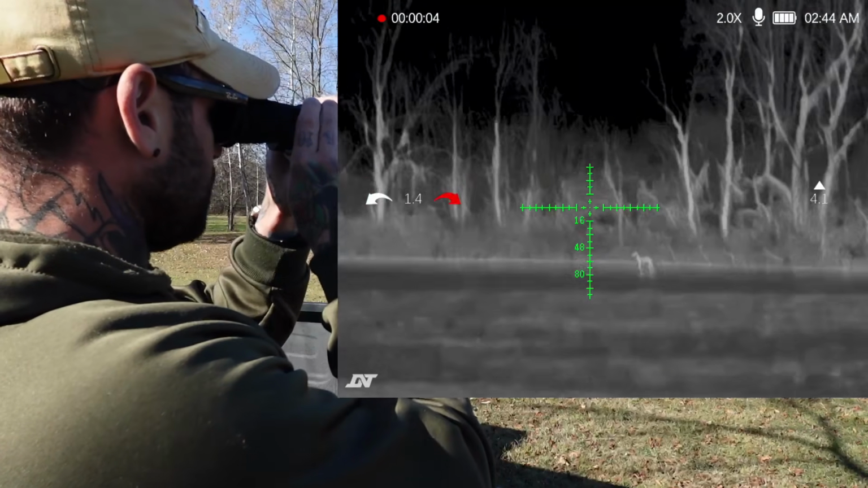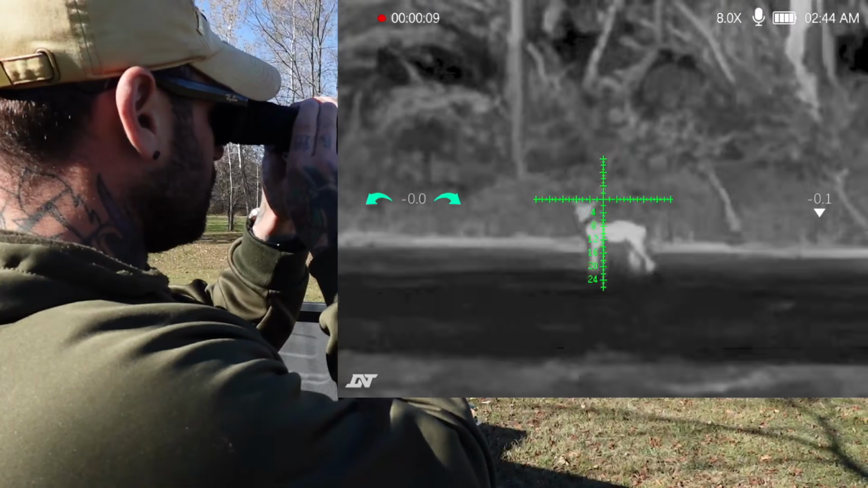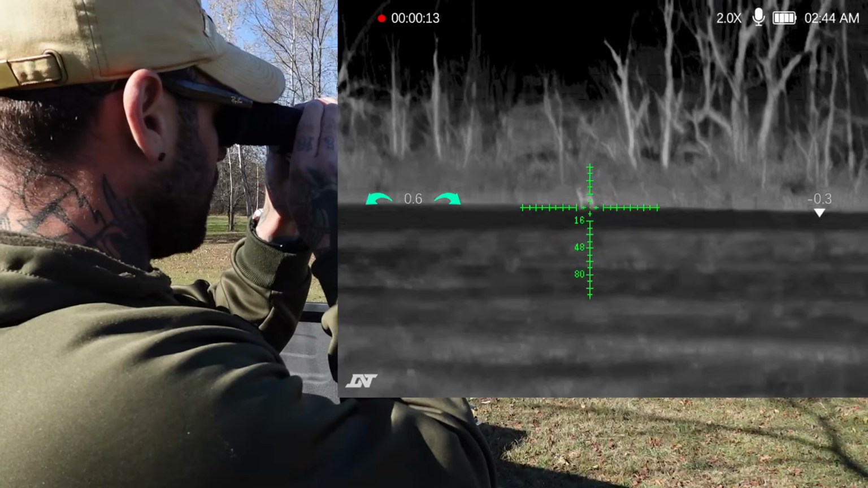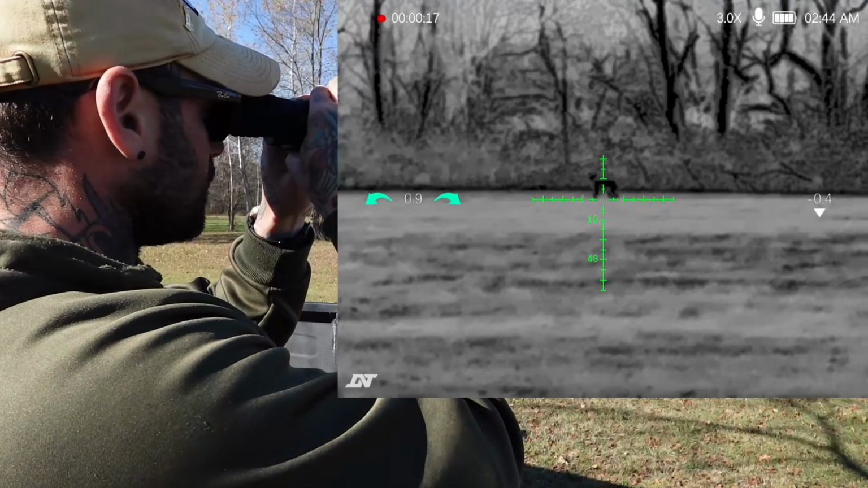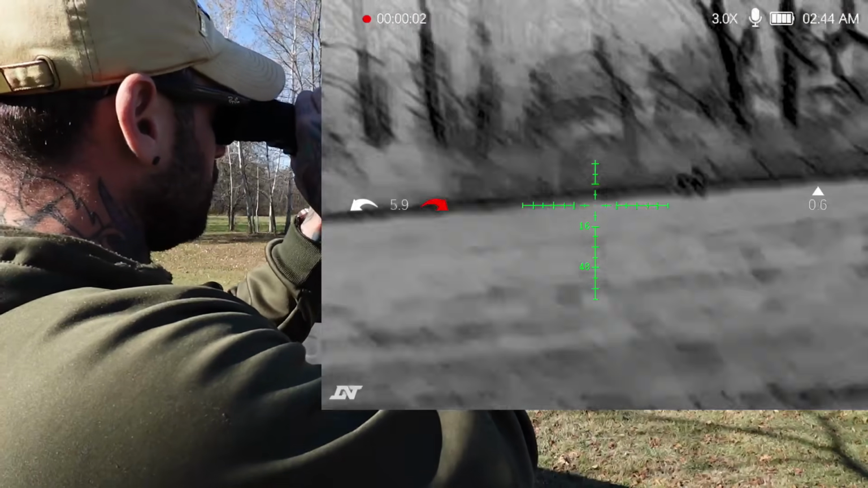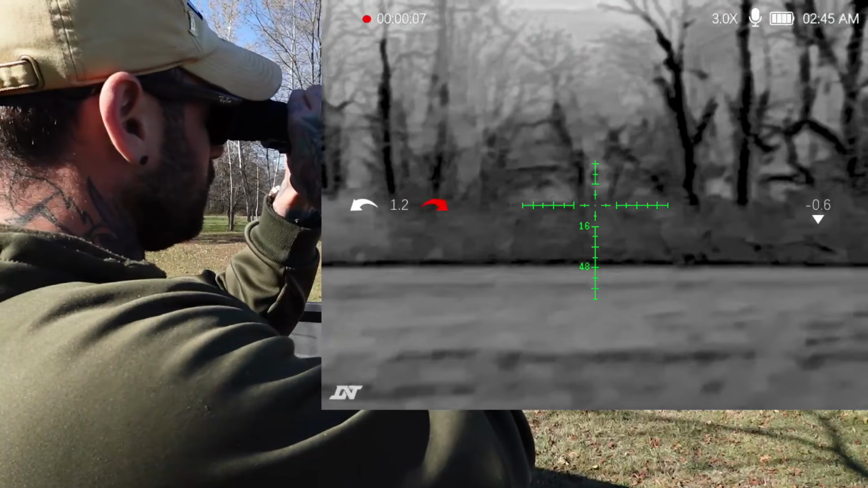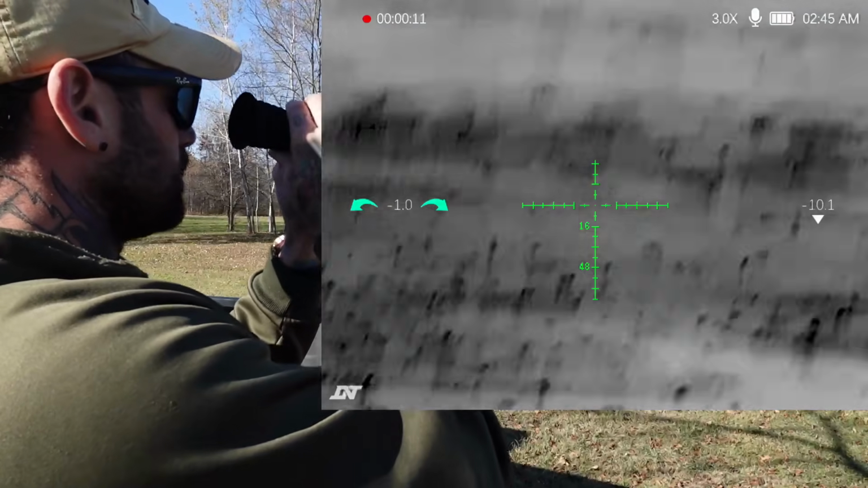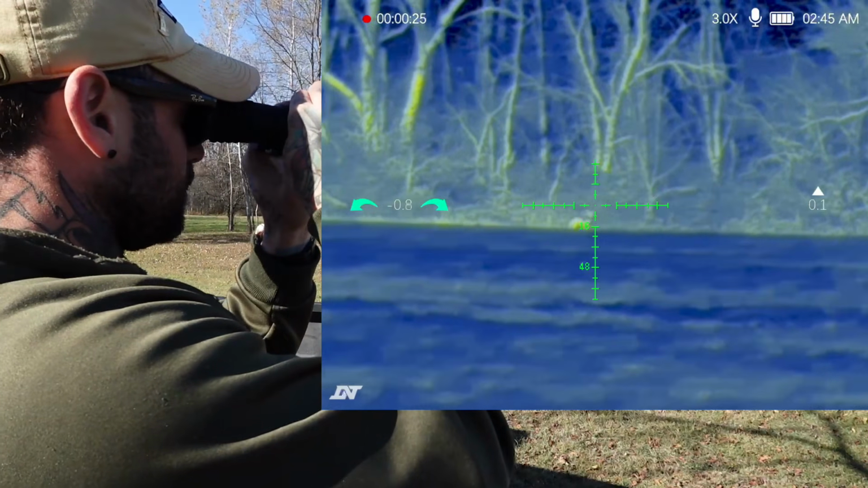So there he is. No coyotes or dogs were harmed in this video. This zooms in to 8 times magnification, and we'll cycle through the modes real quick. There's your black hot. Did I move this? I think I did. Run away. Is he gone? No, he's still there. He's a little bit to the right. Oh, it's okay. We're not going to shoot you, bud. I see him. You know, it sees him.